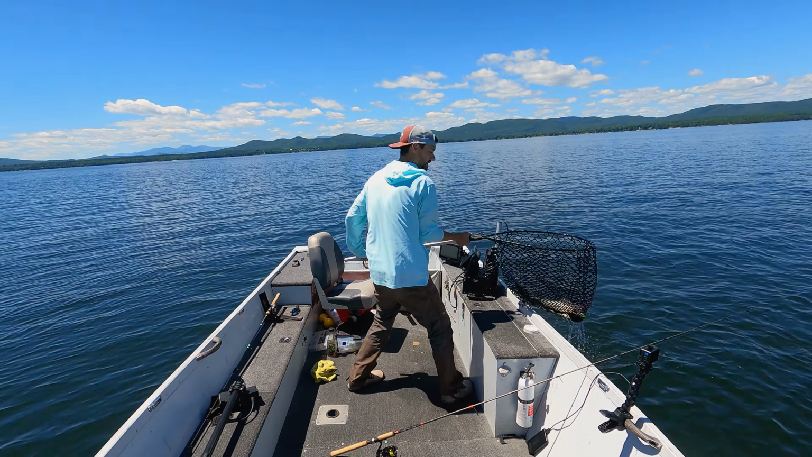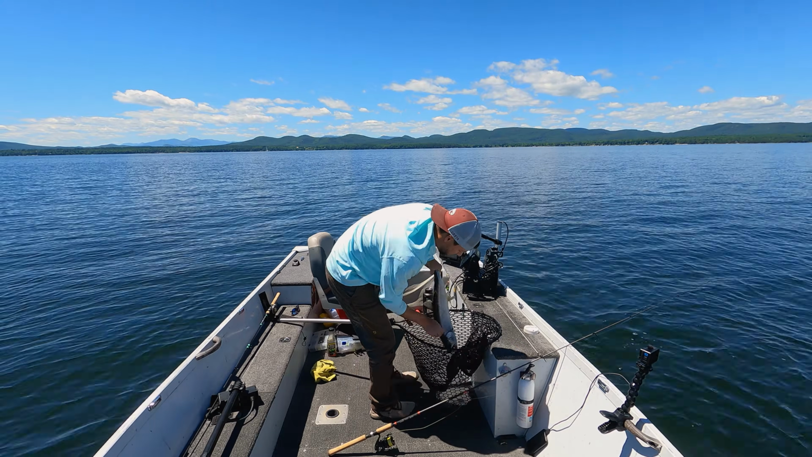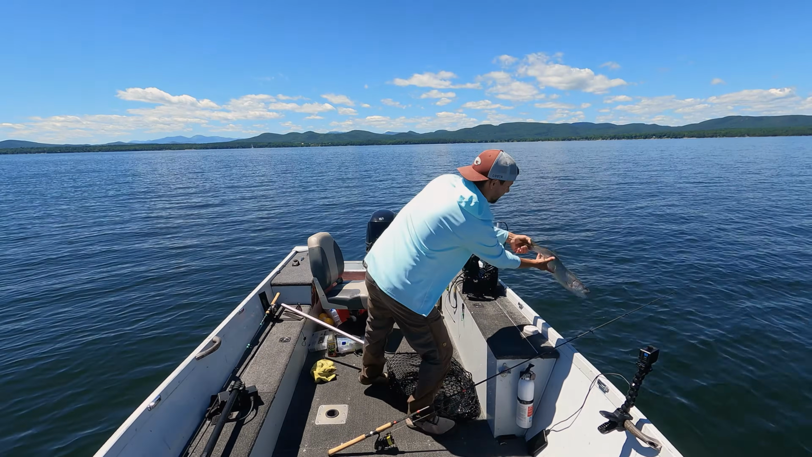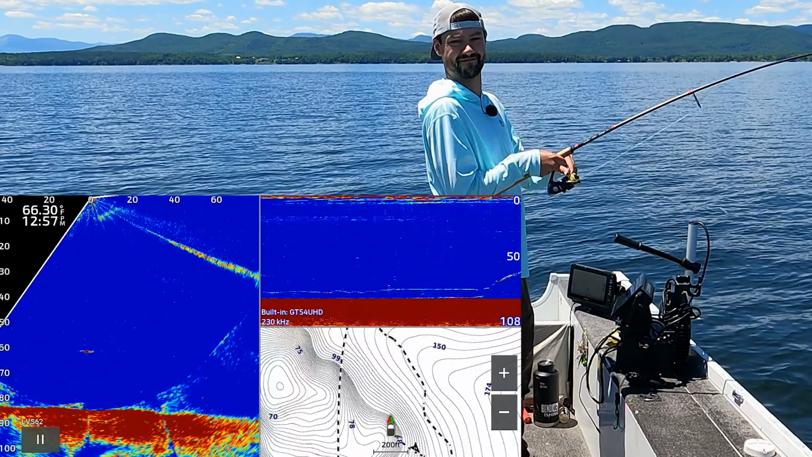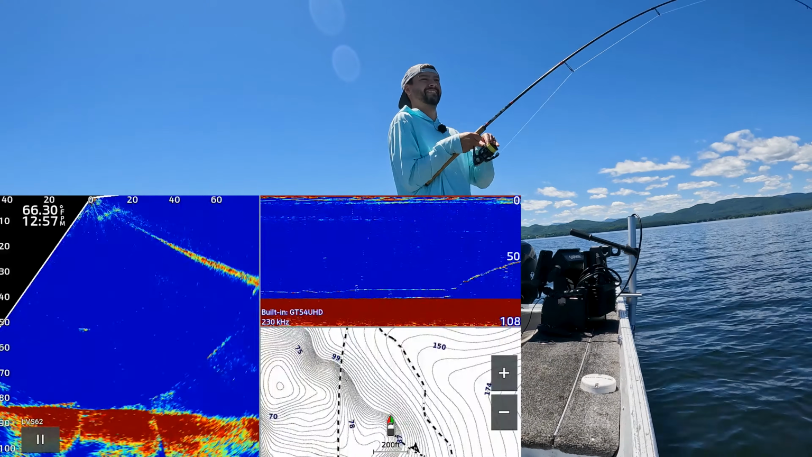I'm using a rubberized net like I always do. As soon as they hit the net, you can wet your hands. Jigs out, fish is out, back in. I have a fish right below me. Got him. These are a couple of minutes apart, not even.